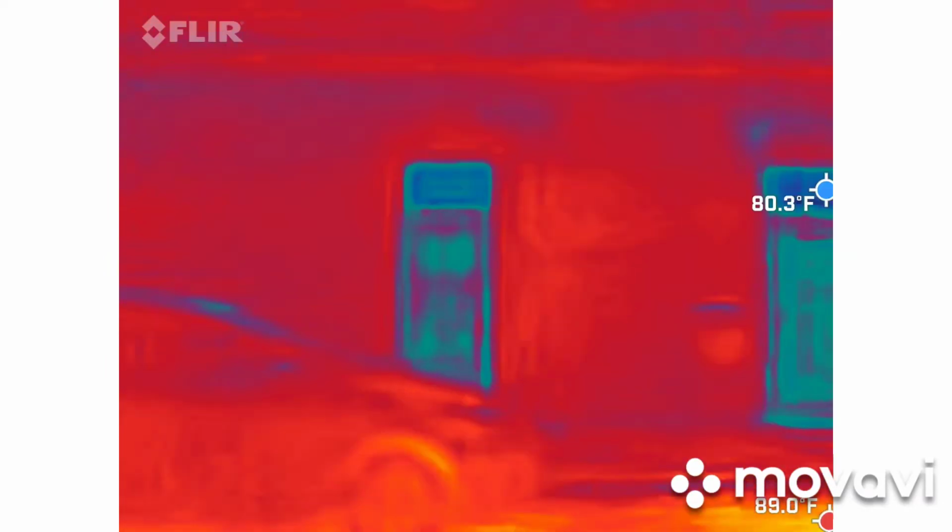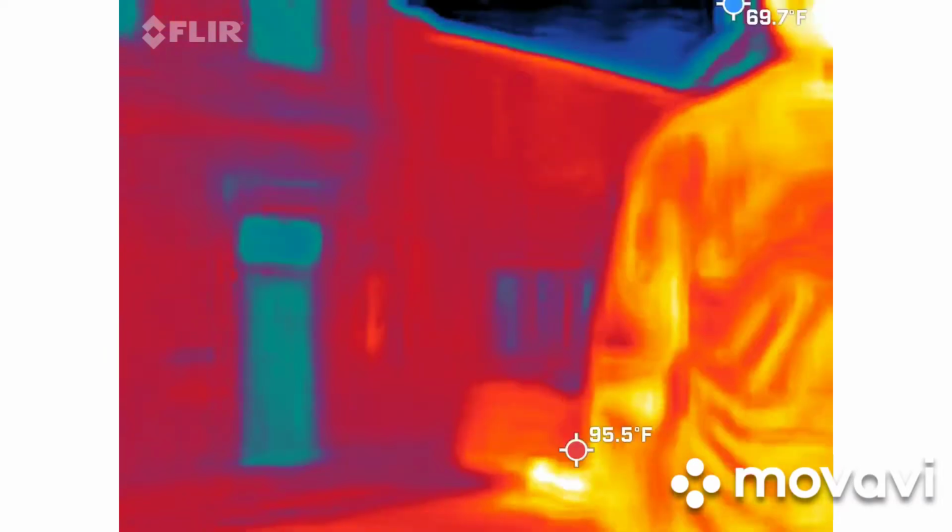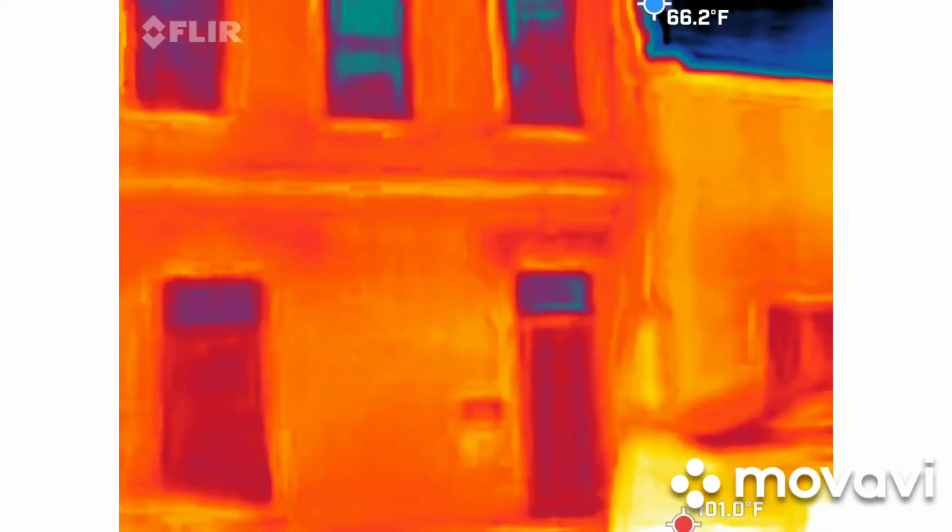Even though it is pretty warm, we should still be between 97 and 99 degrees. If you guys are over that, we have other issues we need to talk about.